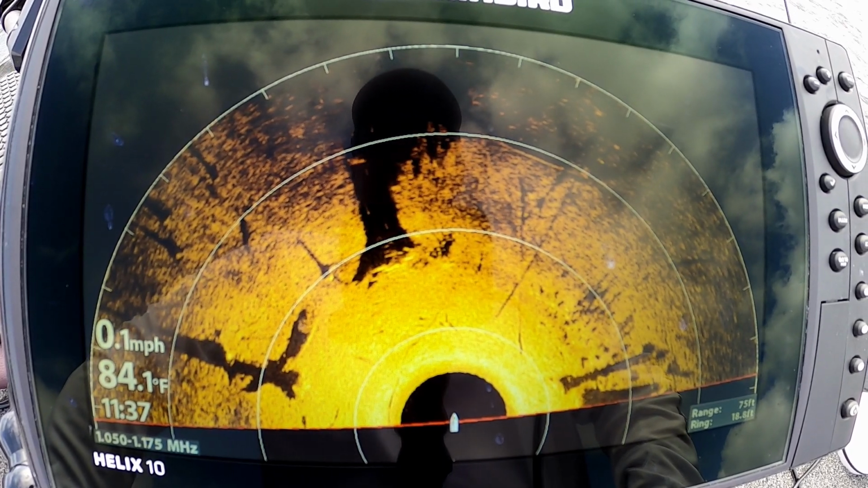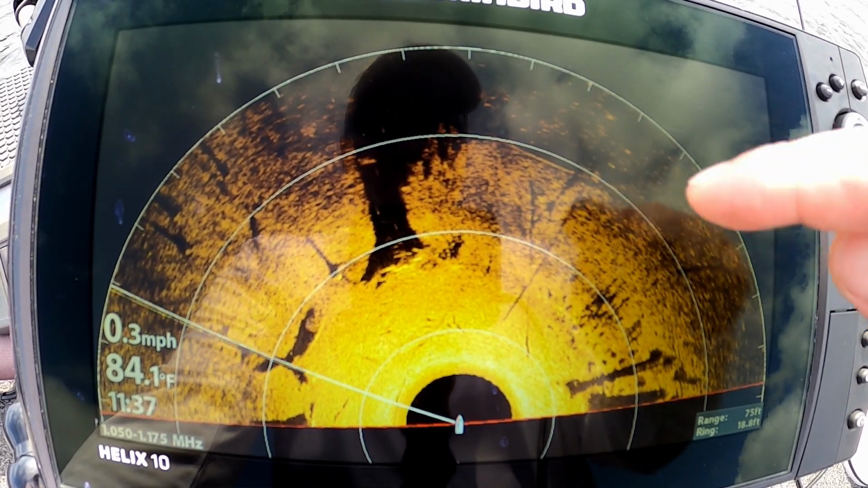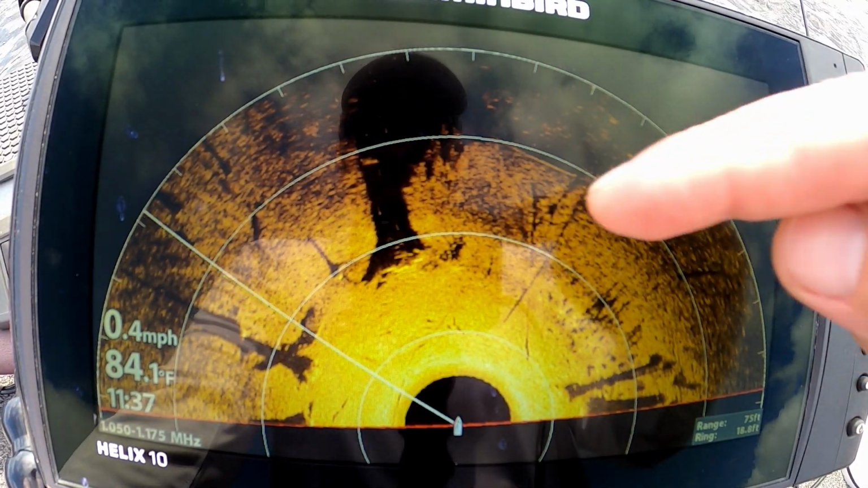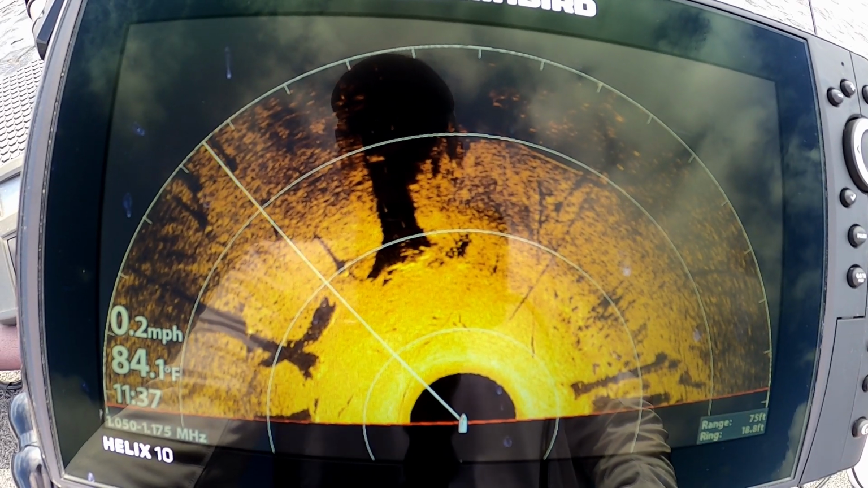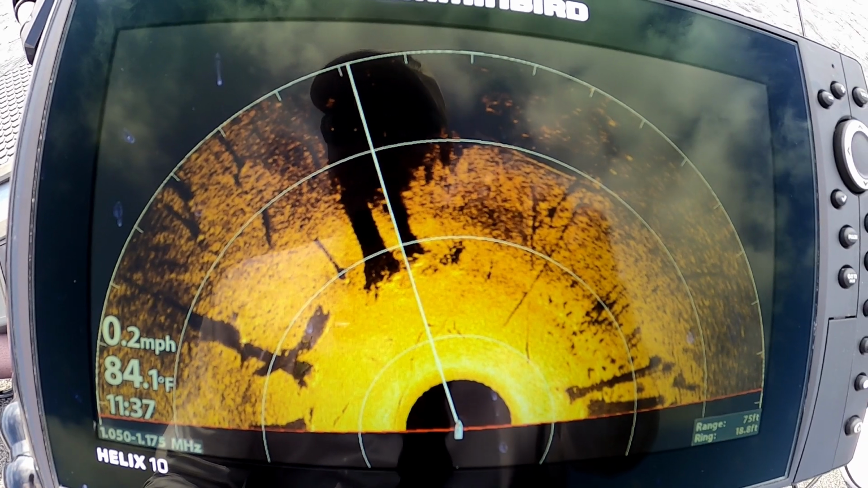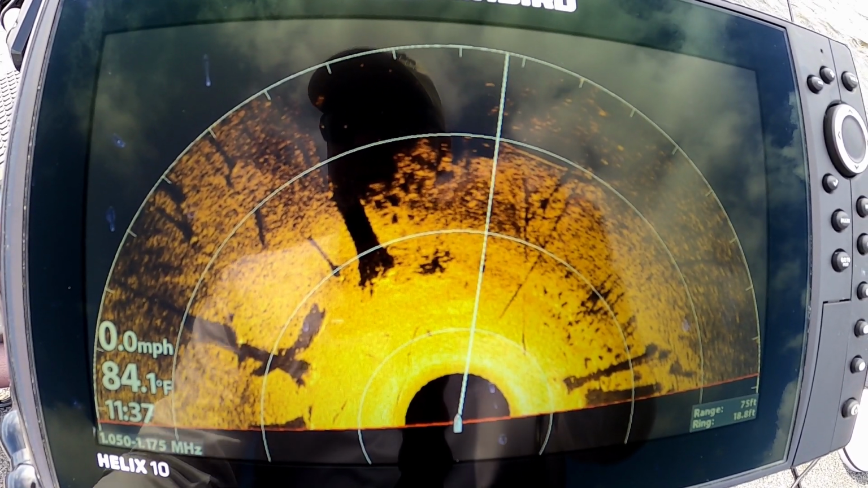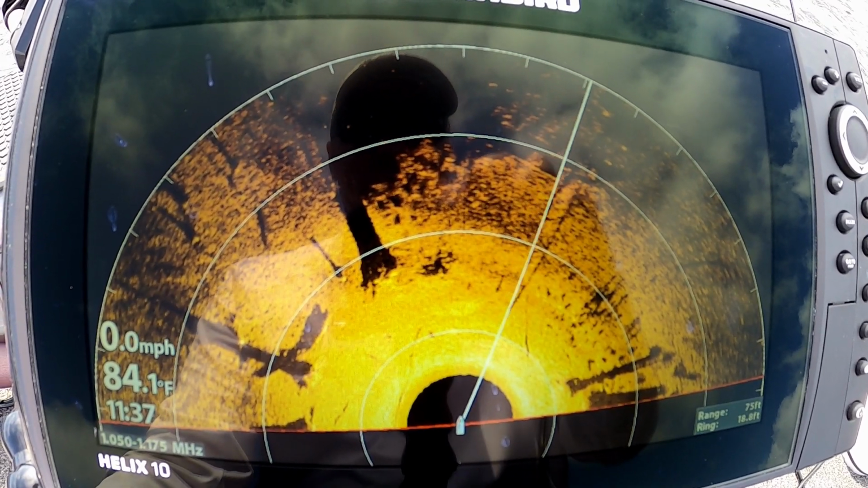So I'm gonna play with this thing for a minute and see if I can figure out why my waypoints aren't showing. Normally if I put a waypoint on here and mark that stump, it would show on there. I'm not sure where my setting is for that since I updated all these units. So I'm gonna turn this off and see if I can play with these a little bit and go back to looking for crappie.